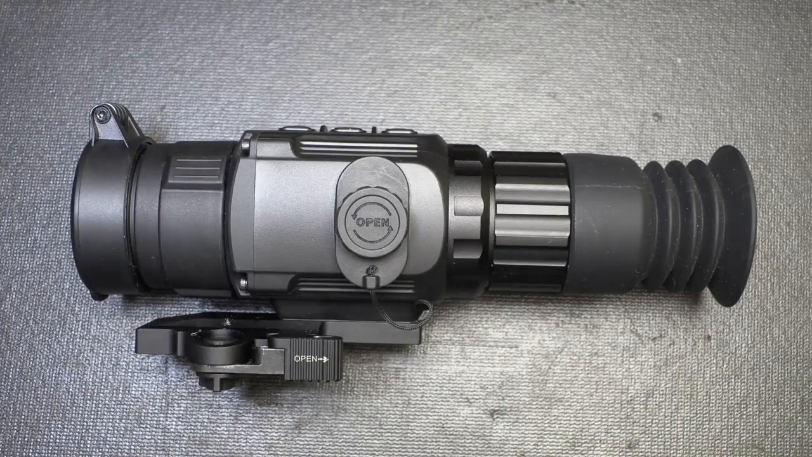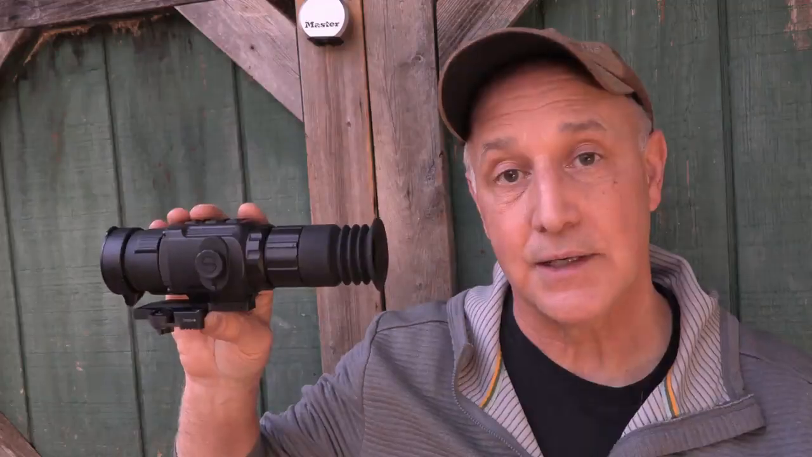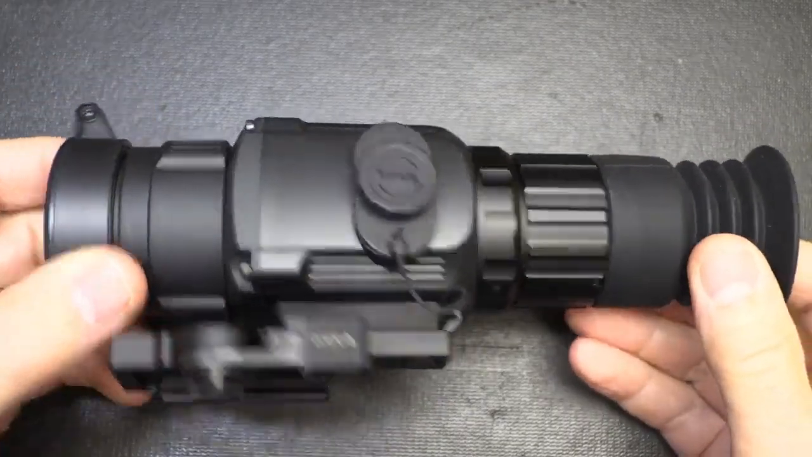The Bering Optics Super Yoter. This is the Super Yoter. There was the Baby Yoda, but now this is the Super Yoter.